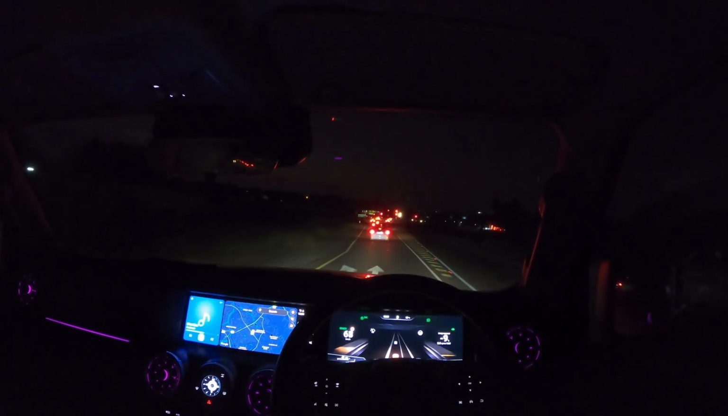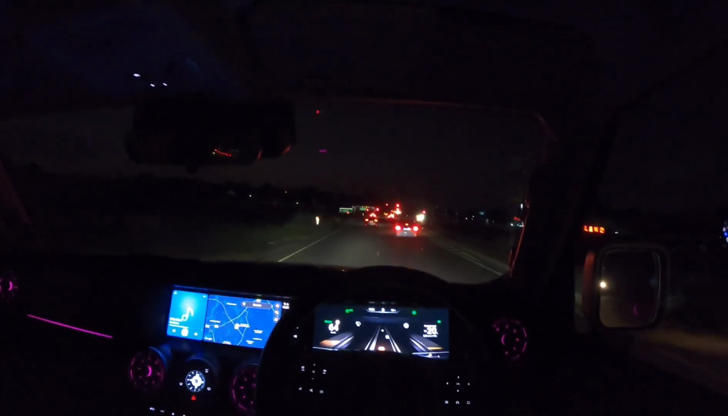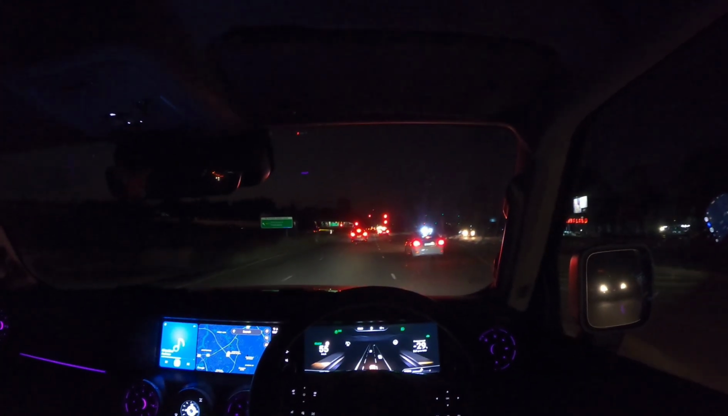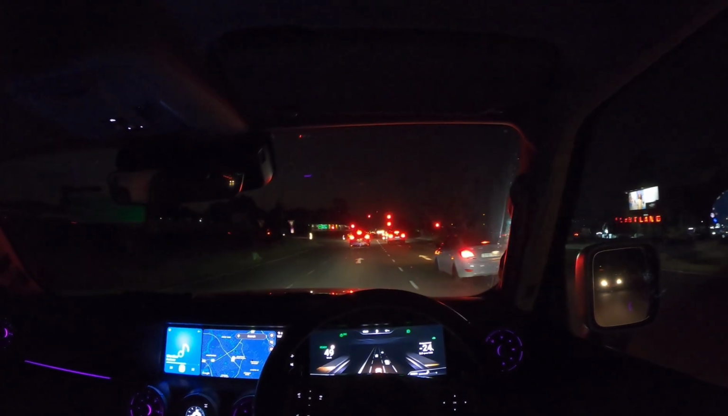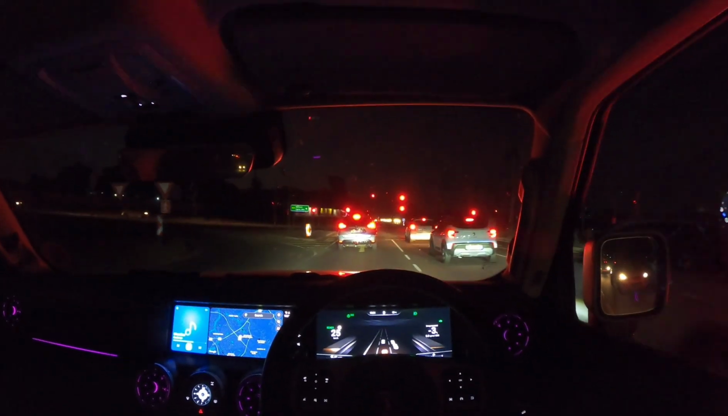Otherwise, when it comes to GWM Tank, I think they know what they're doing and they're headed in the right direction. Don't be scared by the asking price. I think they know why. This is actually a solid product. Yep. And I think this is where I shut up and I drop the mic.